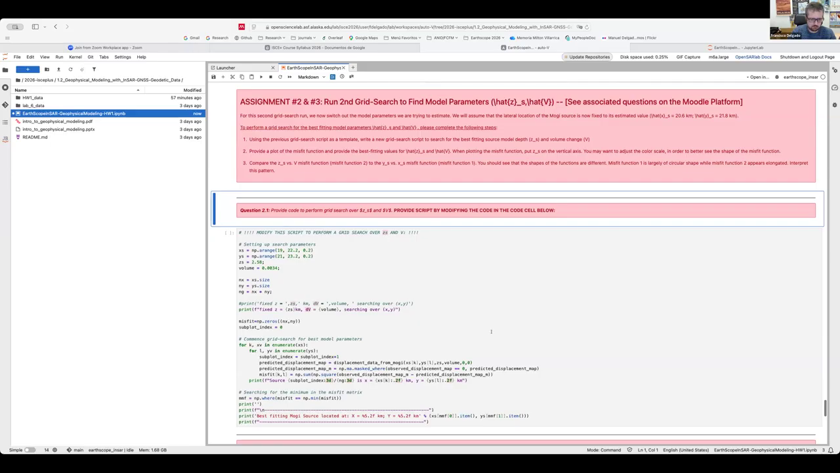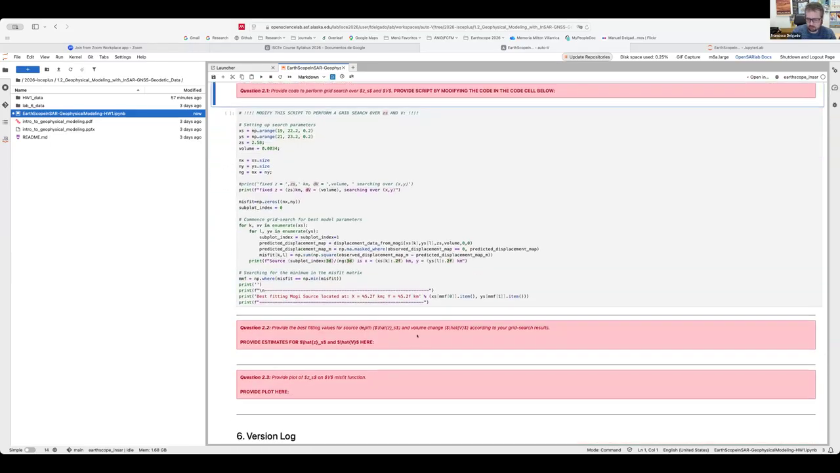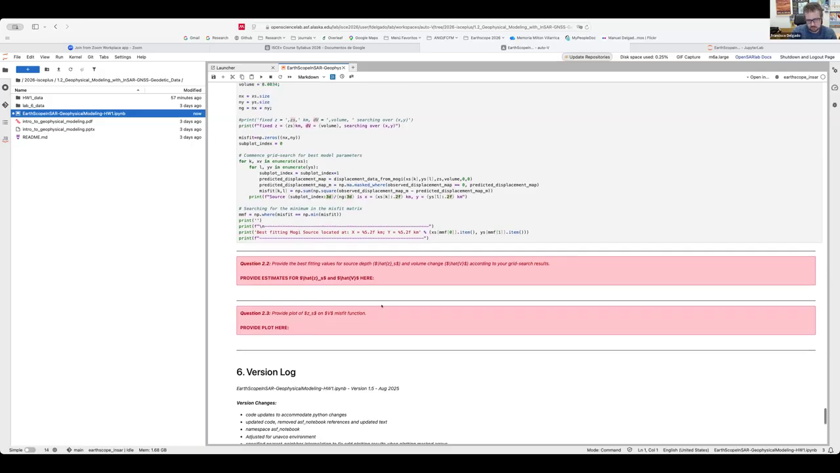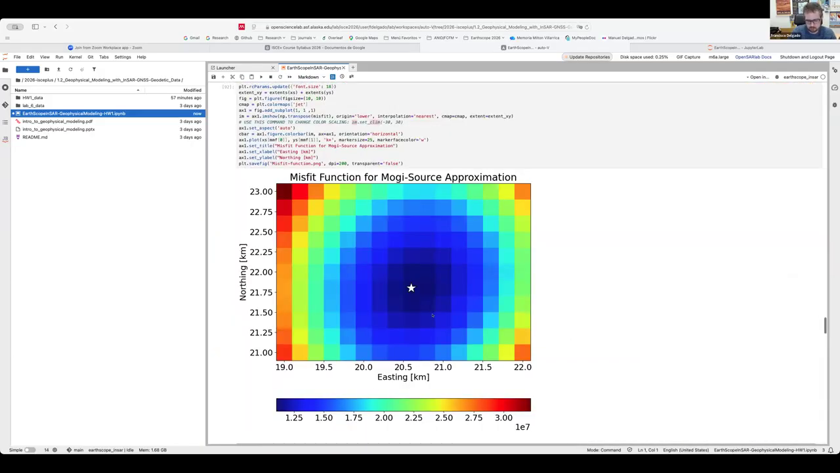So you will have to modify this code on your own to run for the best fit model parameters. You have to provide the best fit model parameters, and you will have to provide a plot for the misfit function, just like we did for the horizontal components for fixed source depth and source volume change. So I think I made it right on time.